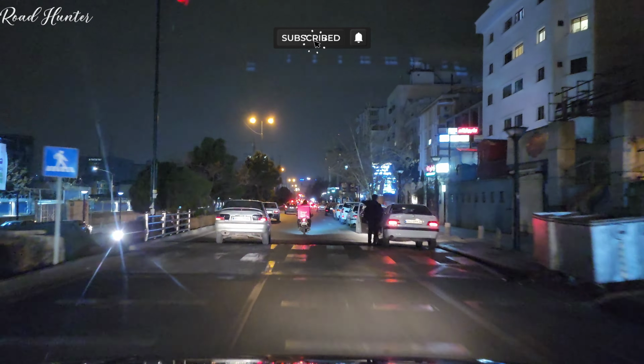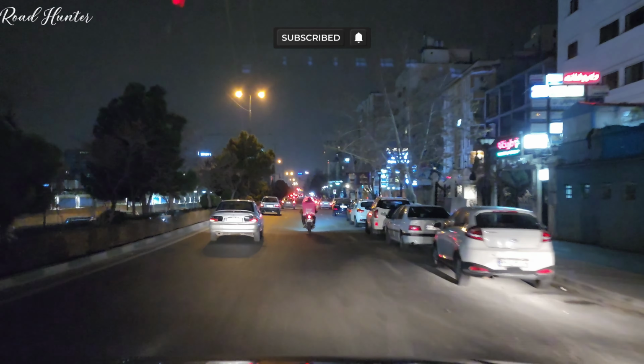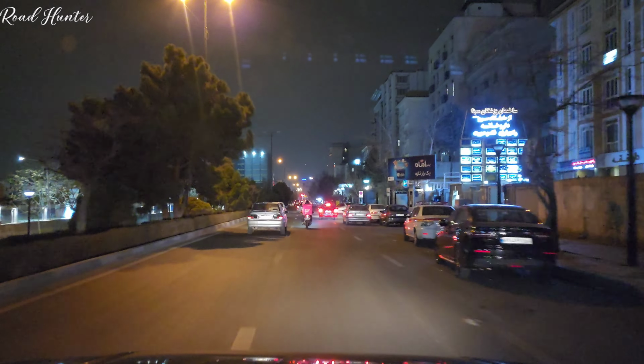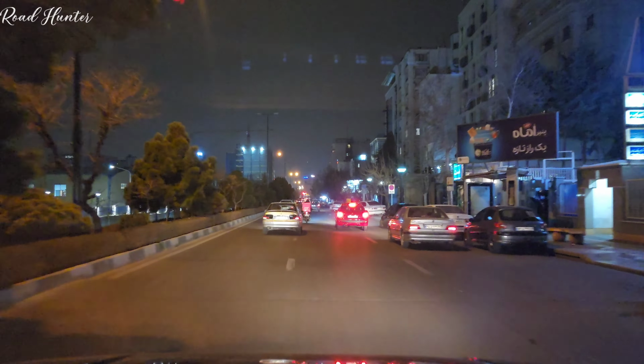So we've completed a short but interesting drive. Now we know that Sadat Abad is not just a luxury district, but also a place with an interesting past.